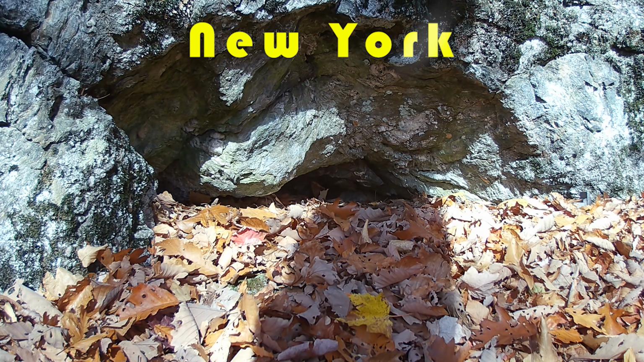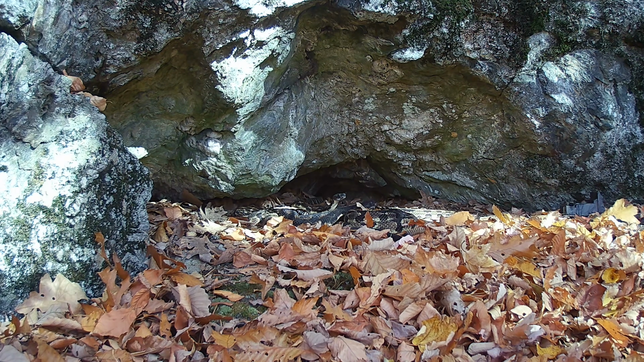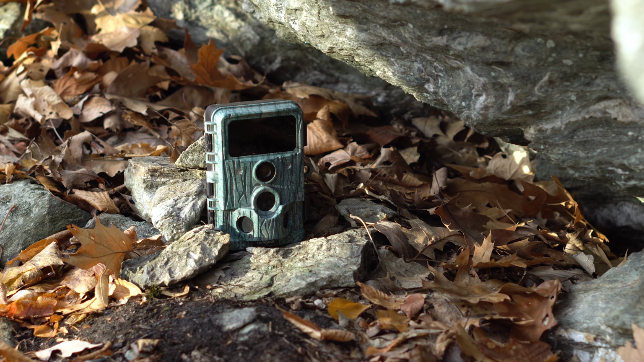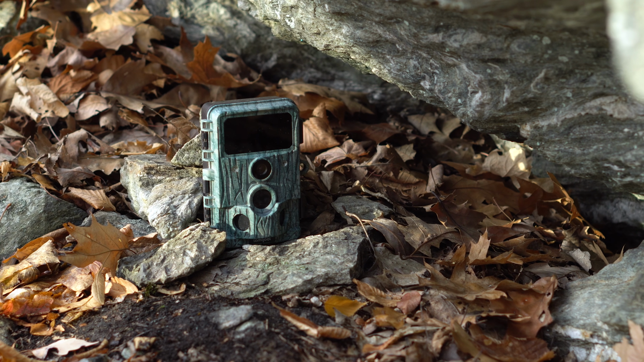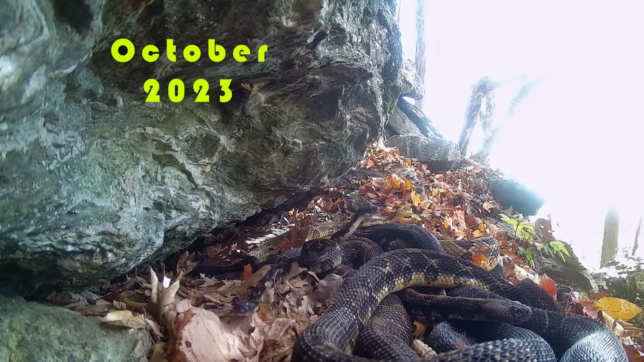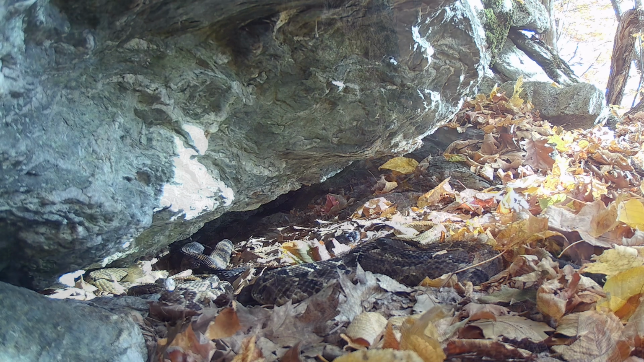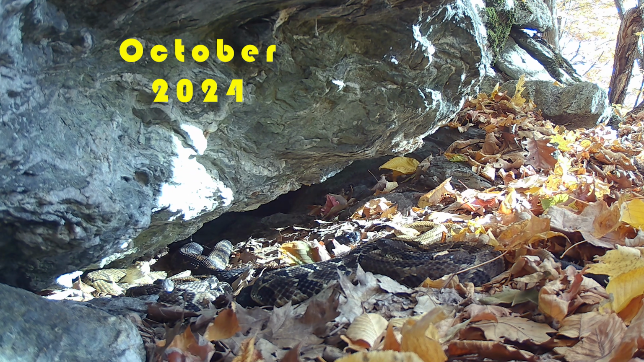As I've done over the last several years, I once again set up some trail cameras at a few New York timber rattlesnake den sites to document fall ingress. Most of the footage I wanted to share was captured on this trail camera in particular, where I've had success previously at this hibernaculum documenting rattlesnake denning behavior. And that trend continued this past fall.